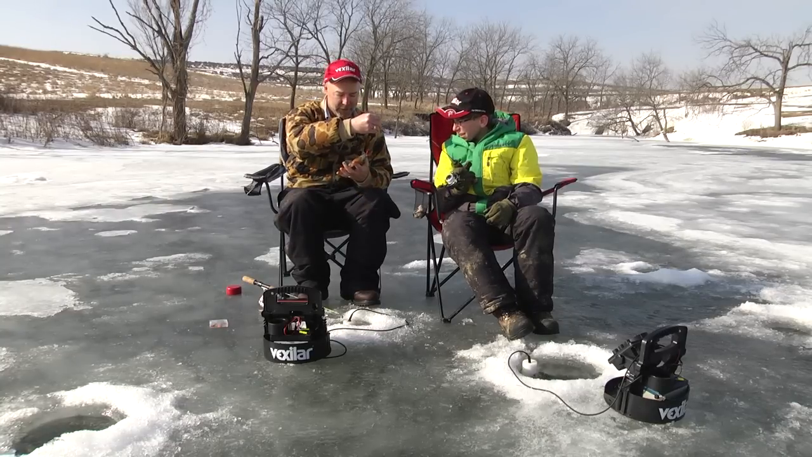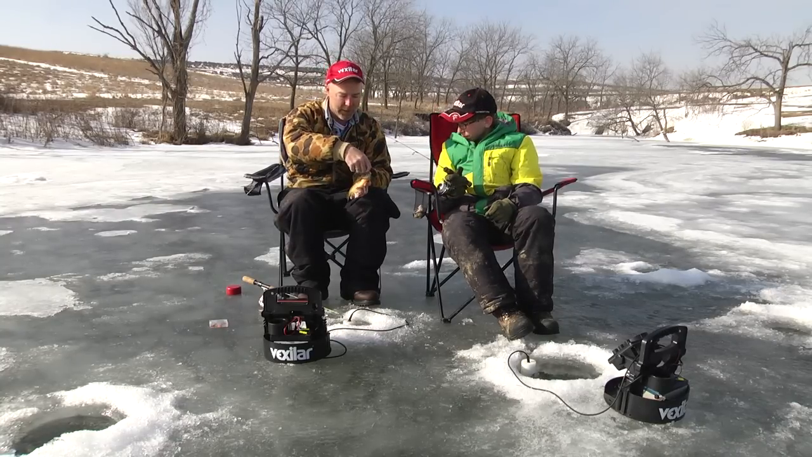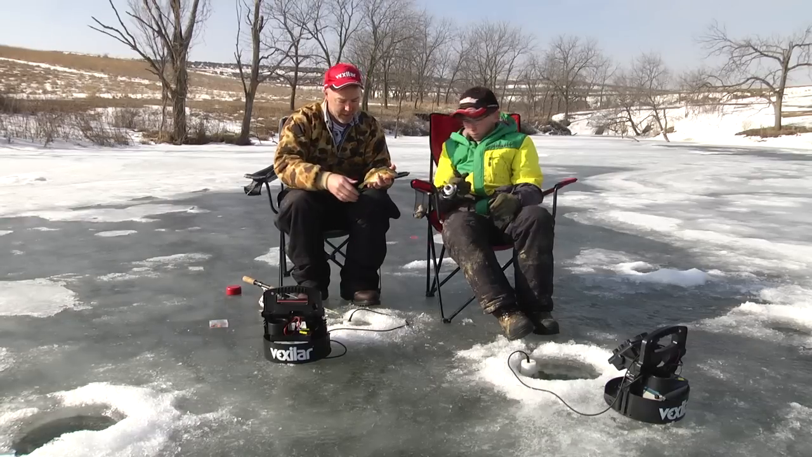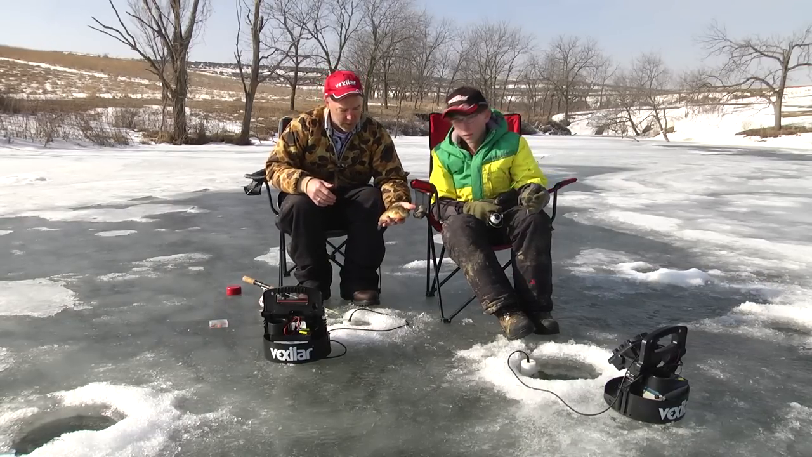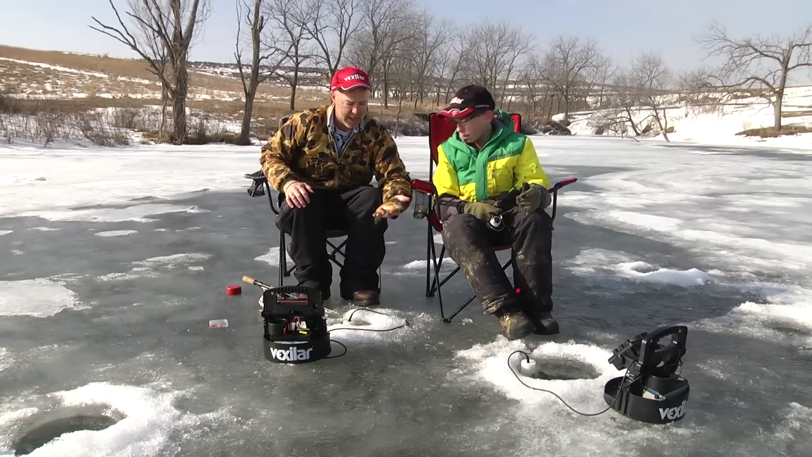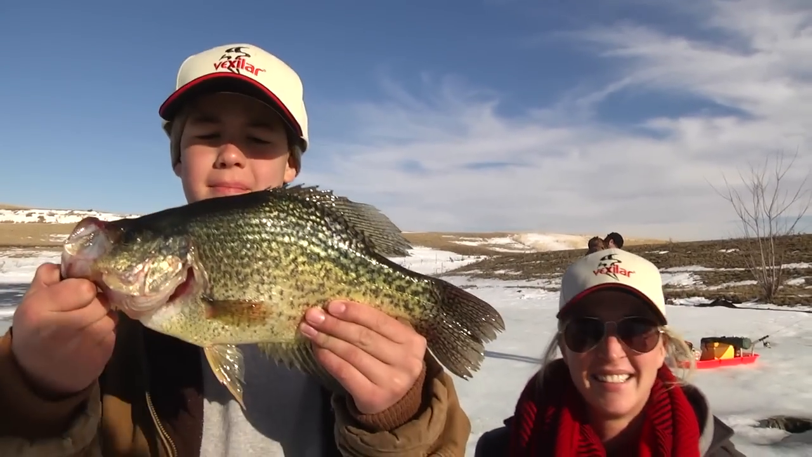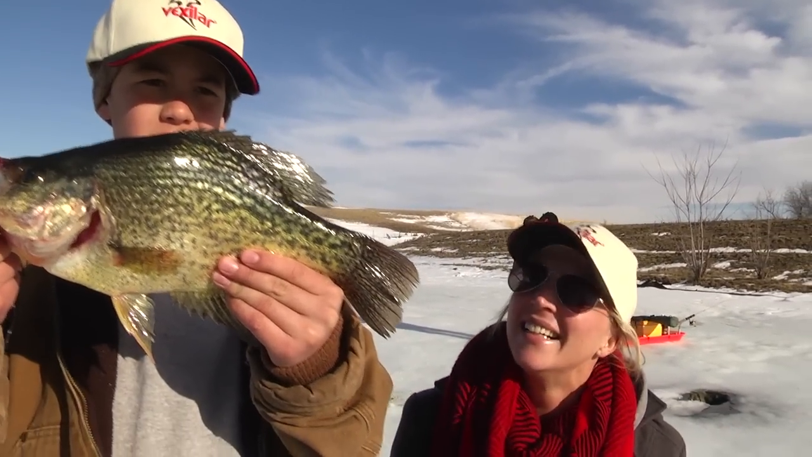Look at the health of these fish, folks. They are absolutely the best fish that you could ask for. We're here fishing just bluegills in this area. There won't be crappies here, but all just nice bluegills, day in and day out. So we're out here today farm pond fishing. You brought your son out. Why'd you bring him out today?